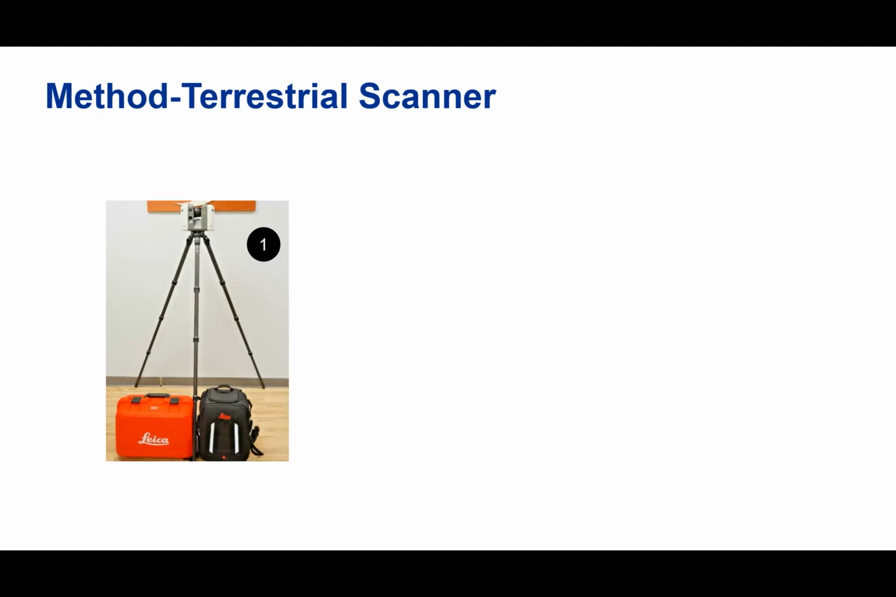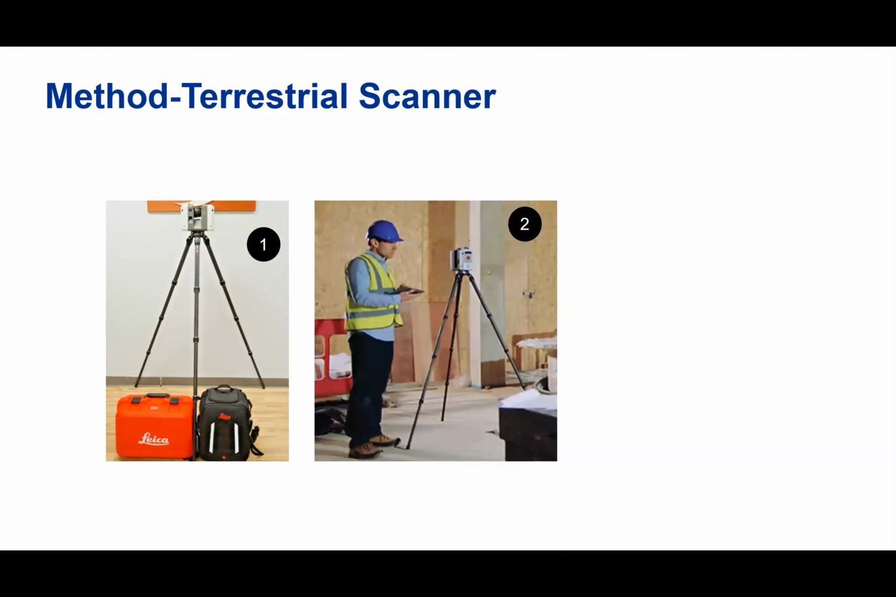I've had a lot of flight attendants ask me if they want me to check that. First of all, I would never check my scanning equipment. I've seen how they handle baggage, and I do not want my scanner subjected to that kind of punishment. But anyway, the next slide here is really easy.